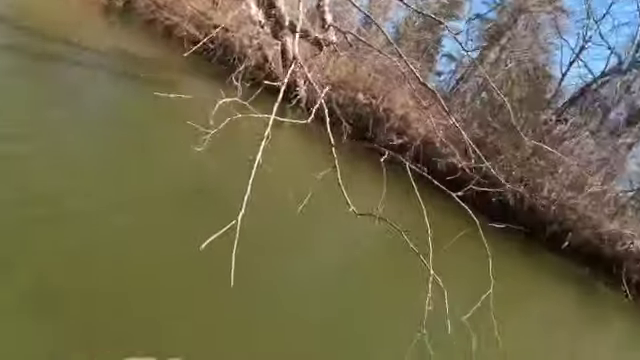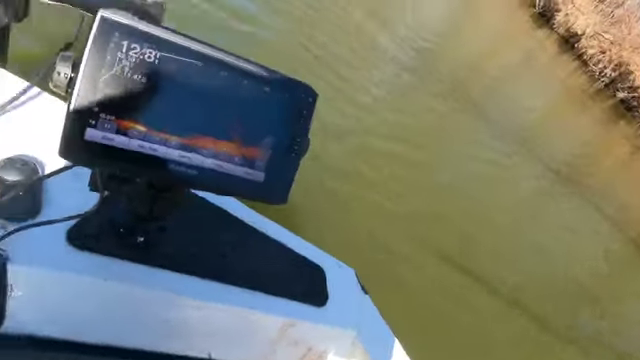Okay, I don't want to get caught in this tree, and I don't want my fishing rods getting ripped out of my boat. And it's probably going to. All right, go run.